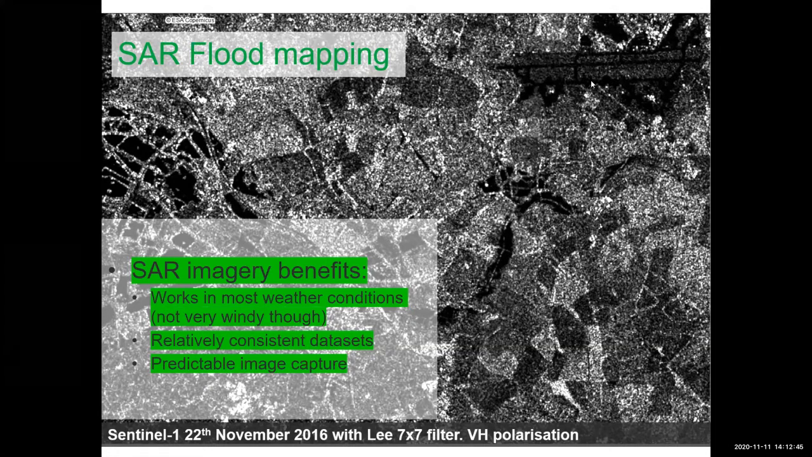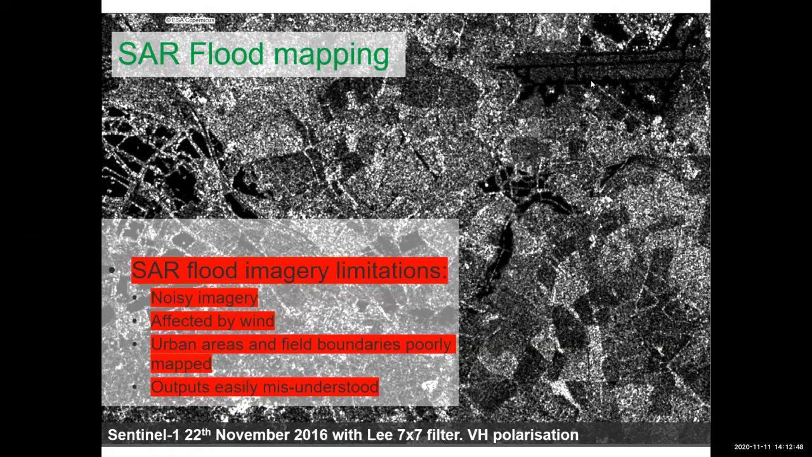We can generally get hold of it pretty rapidly after acquisition. Some of the limitations, as you can see, it's a very noisy data set, and that clearly hampers the ability to get a nice clean output. It's affected by wind, as I mentioned. Urban areas and field boundaries tend to be very poorly mapped. So where you've got hedgerows, you get quite a haloing effect around hedgerows, which can eat into the apparent floodwater in the output.